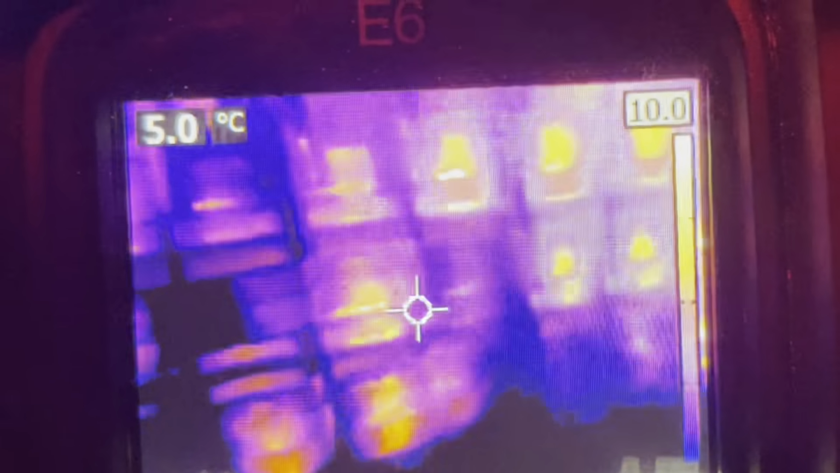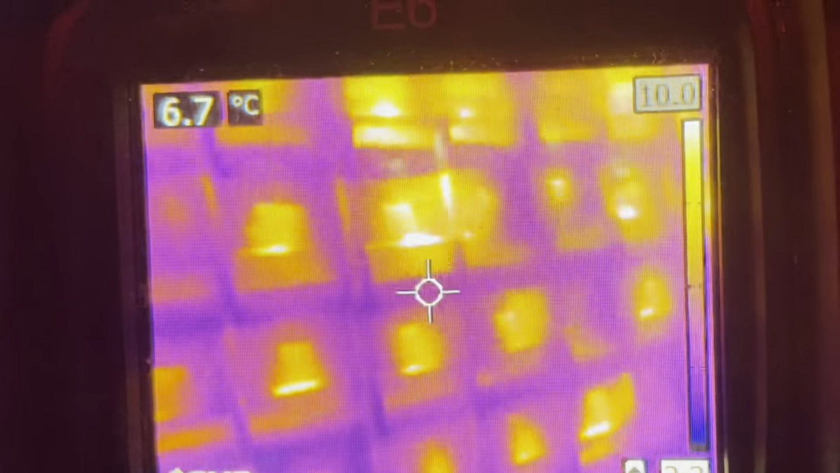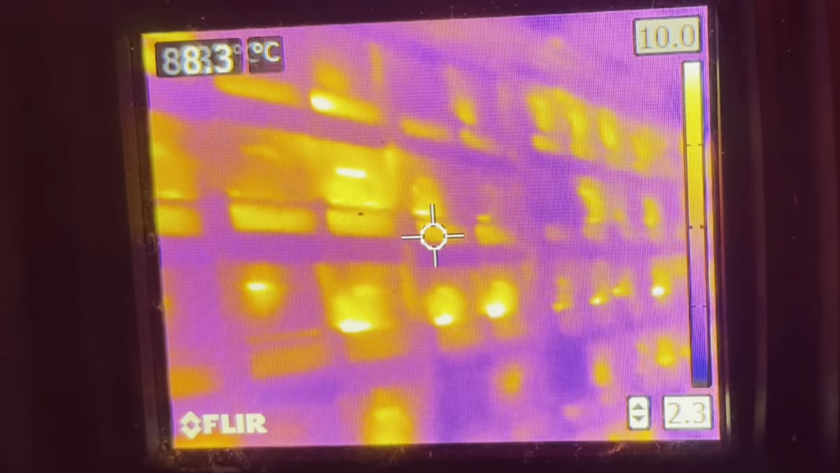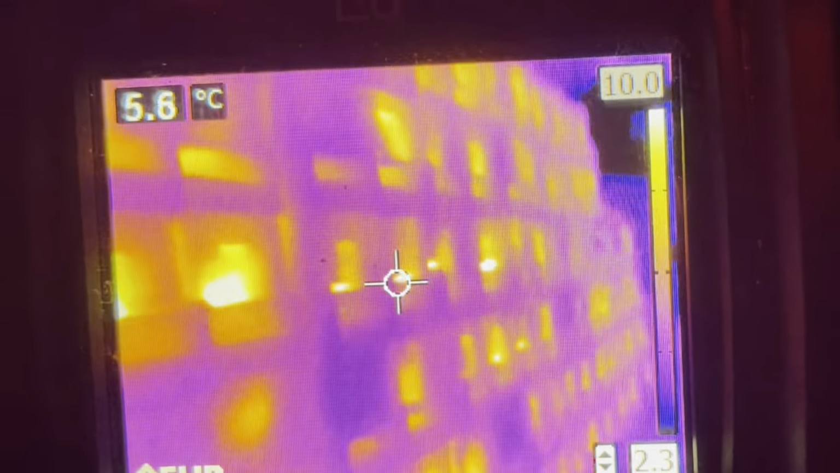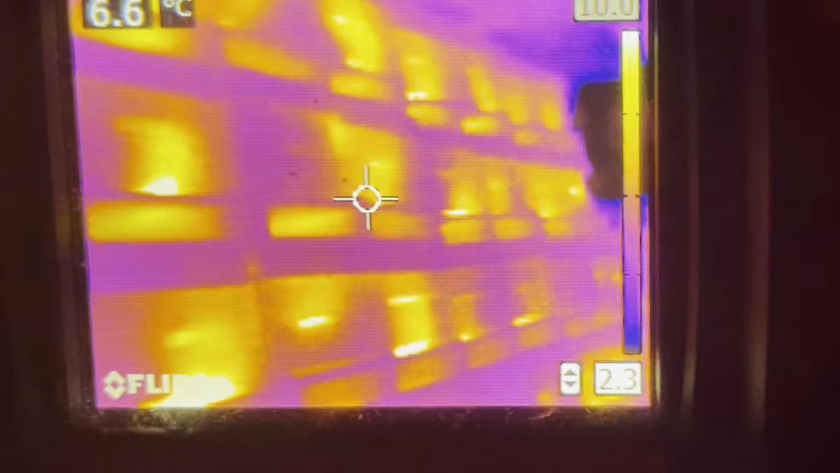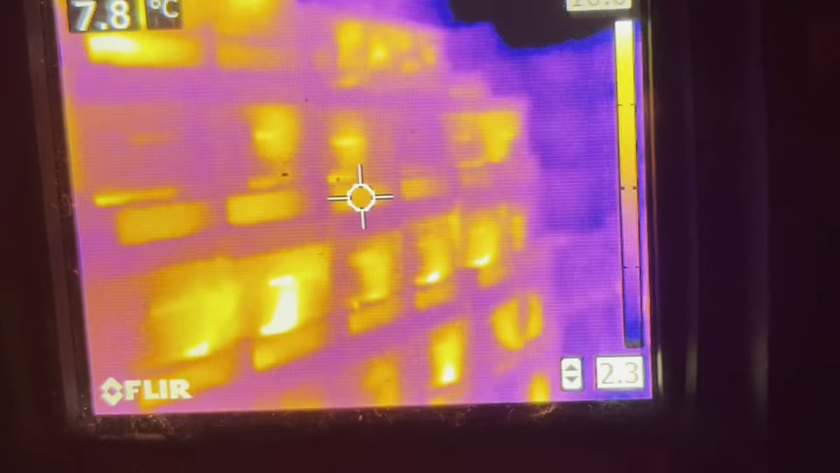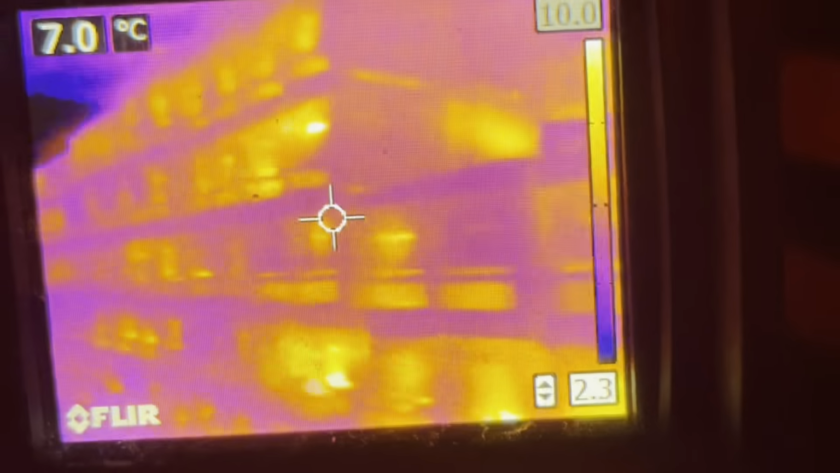But I'll count that. 1, 2, 3 dead on that one. 4, 5, 6, 7, 8, 9, 10, 11, 12, 13, 14, 15, 16, 17, 18, that's 18. These are my mite bombs. So 18 small or dead.